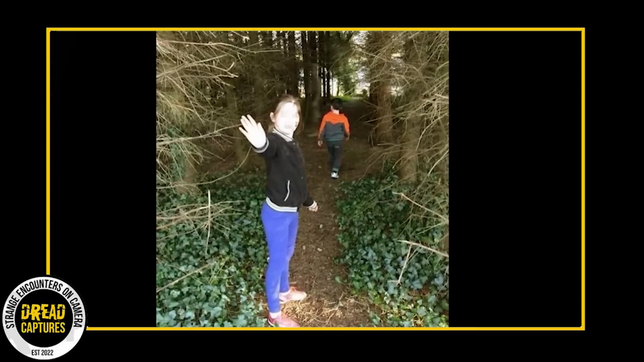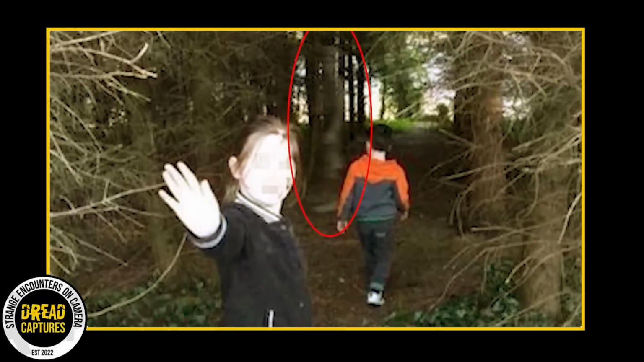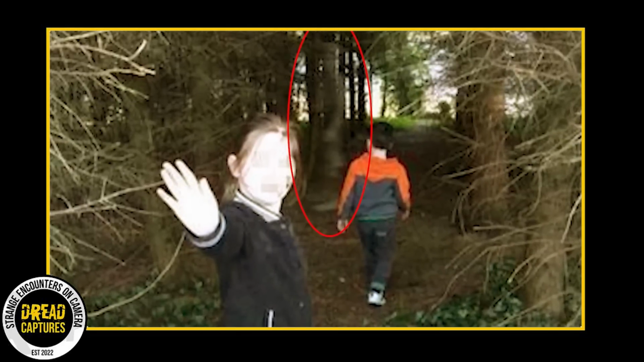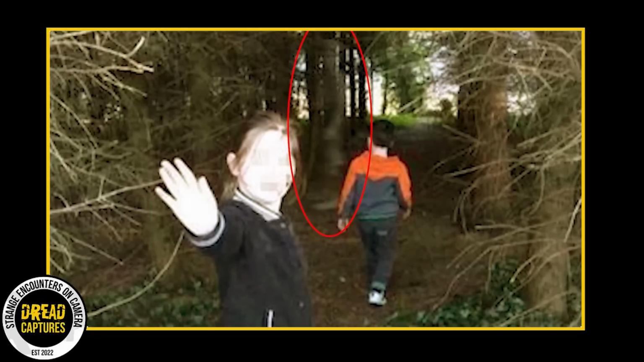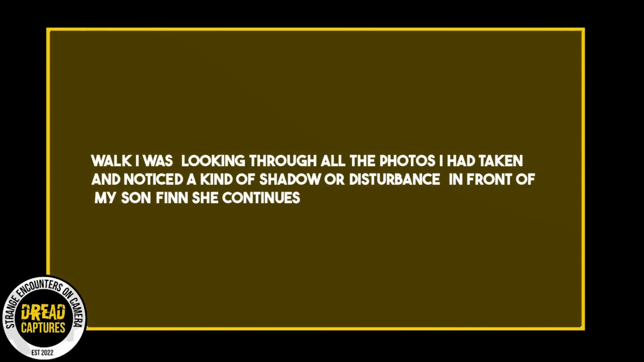The photo in question showcases Jerry's children enjoying their time in the forest. But upon closer inspection, an unfamiliar figure can be spotted right before her son Finn. Recalling her experience, Jerry mentioned, quote, "After our walk, I was looking through all the photos I had taken and noticed a kind of shadow or disturbance in front of my son Finn."